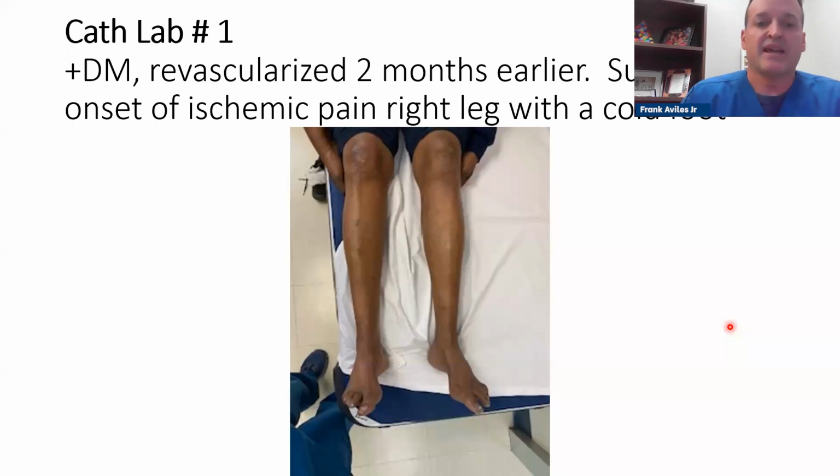Now, I'm getting down to the end of the presentation. I've been working a lot with the cath lab because, remember, Deanna and I always had this idea about perfusion and inflammation. This is a patient that showed up at the cath lab while I was there with sudden ischemic pain, and she had been revascularized 2 months earlier. 2 weeks prior to this picture, somebody told her to stop taking her blood thinner for another procedure. And now she's got a cold foot, but can you tell which foot is ischemic?